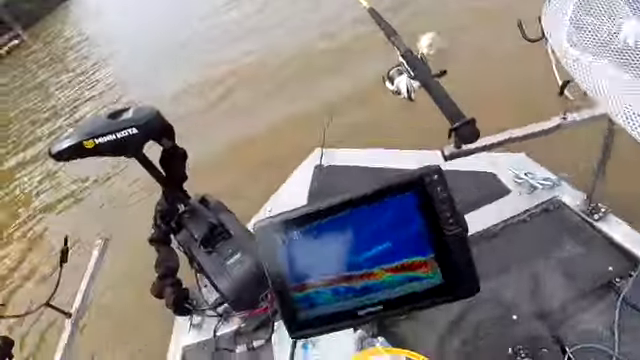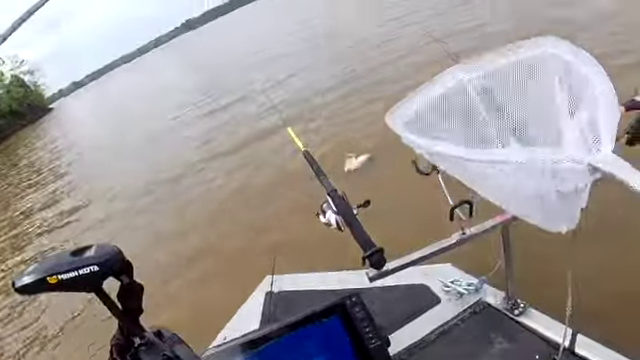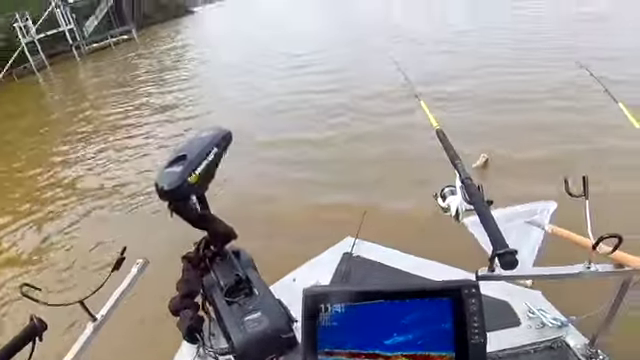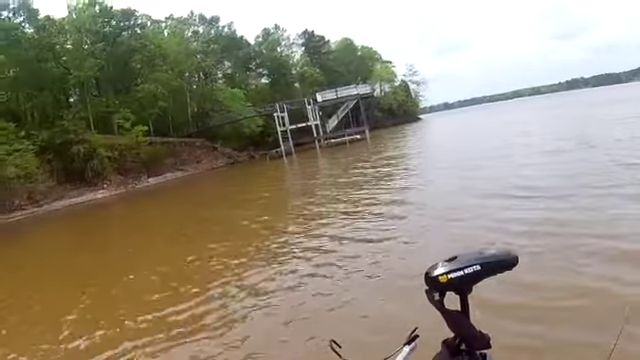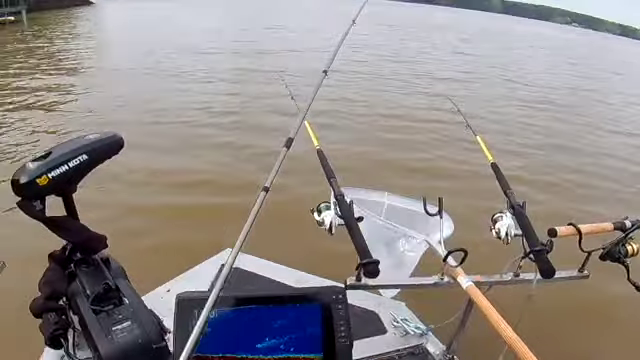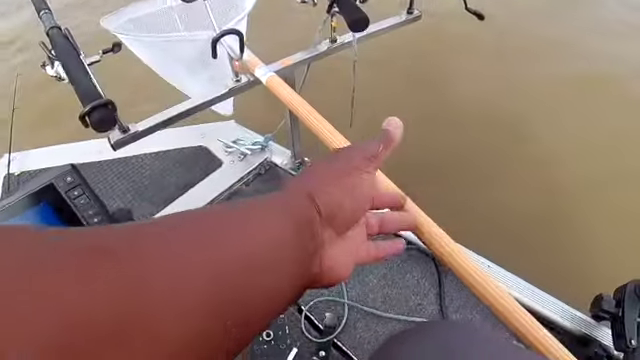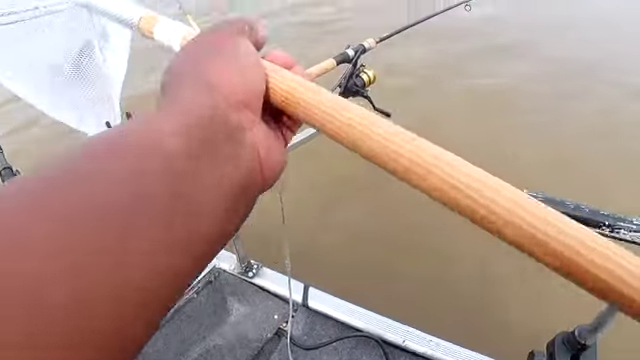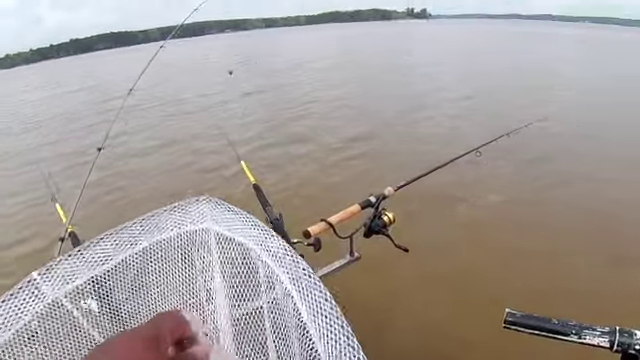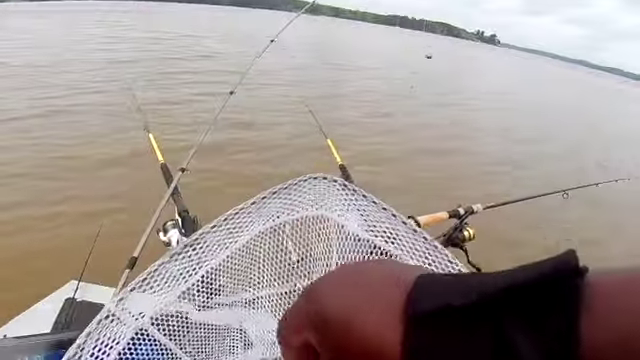I saw that fish. Come on here, Mr. Crappie. Get in the net. Yes, sir. I told you. They'll be in there.